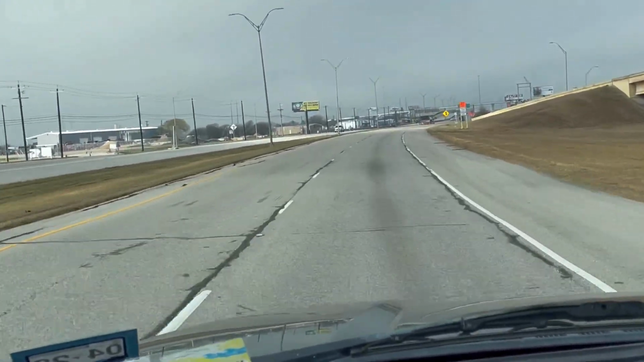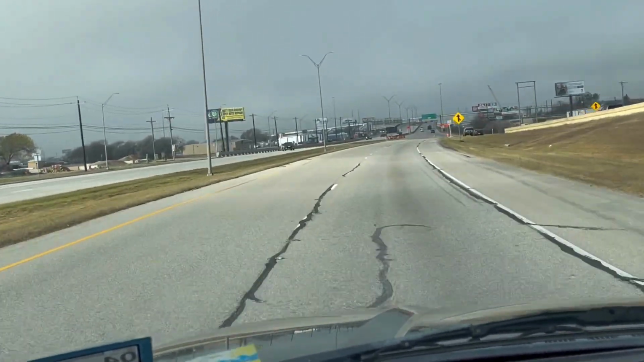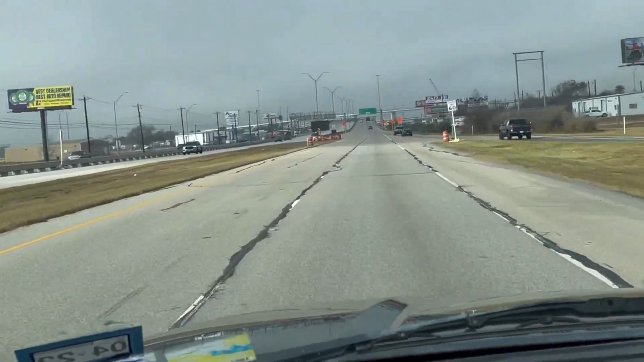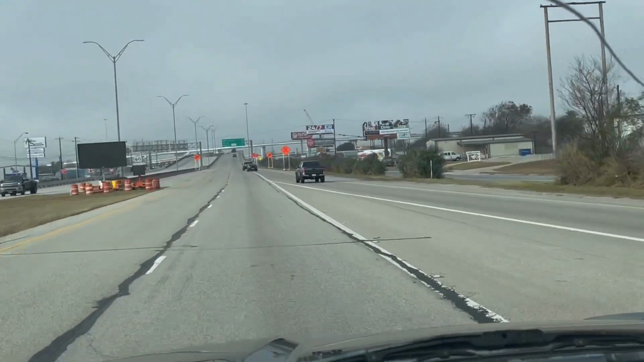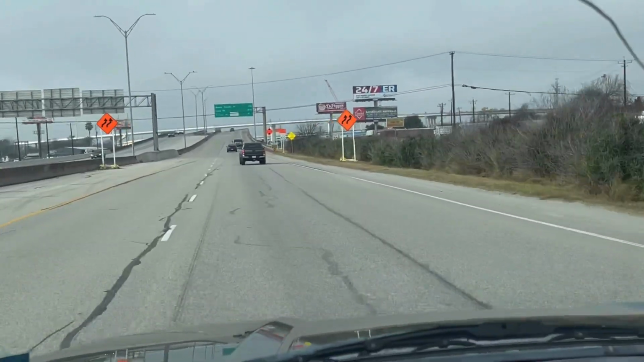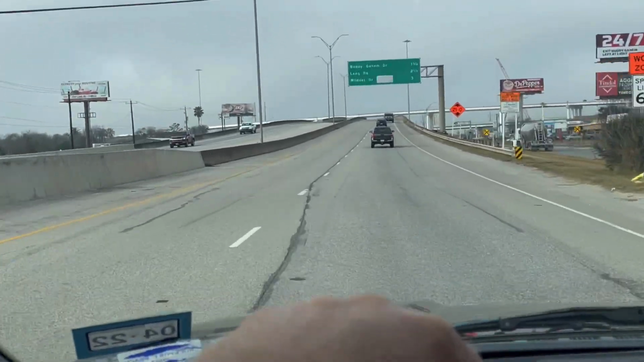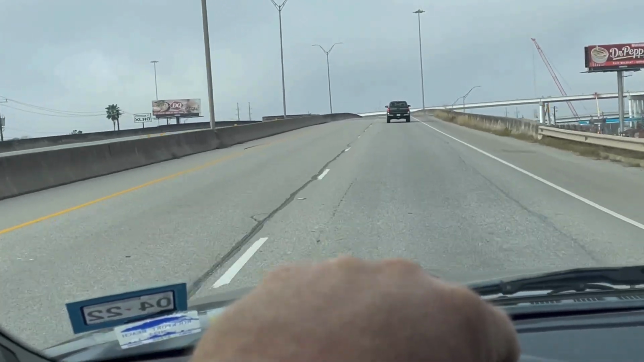Here's the construction barrels. Pretty sure construction barrels are now the state bird of Texas. Here come the comments. No, man, I Googled it. The construction barrels are not the state bird. It's okay, folks. It's just jokes. And if you say, well, jokes are supposed to be funny, I'm like, well, I see your point. You got me there.